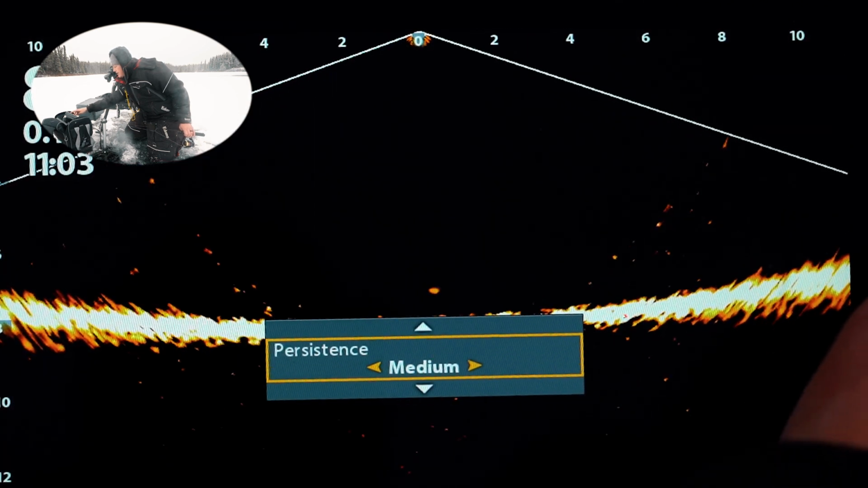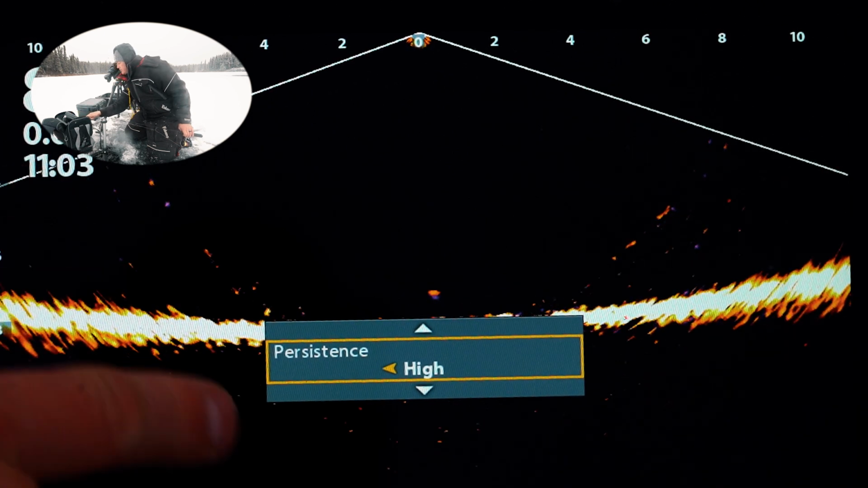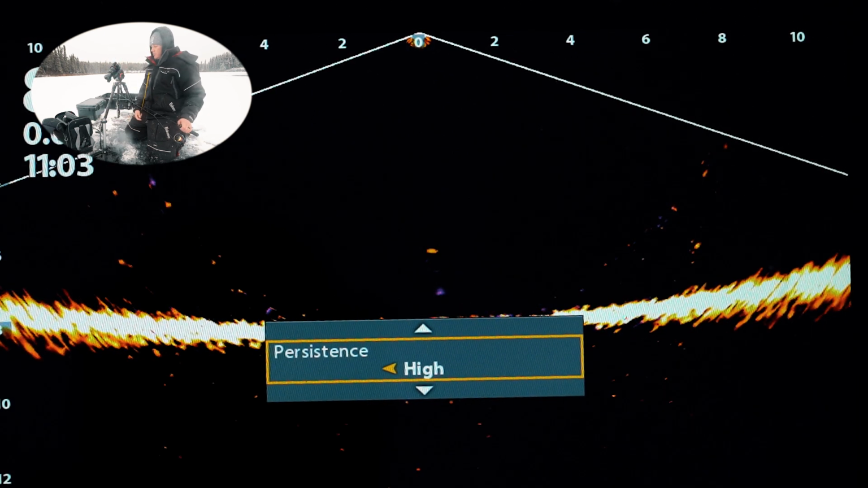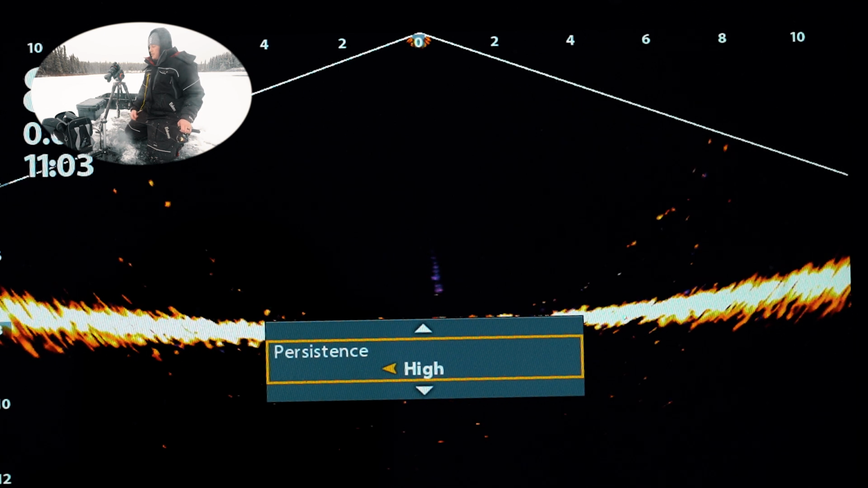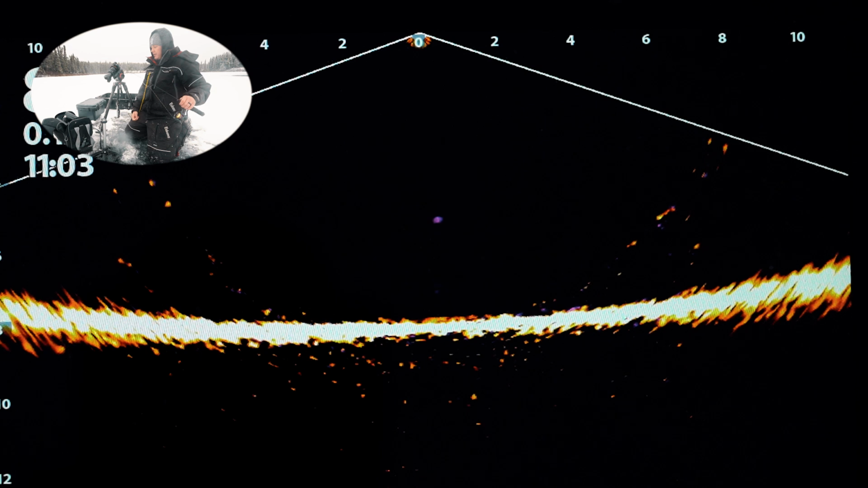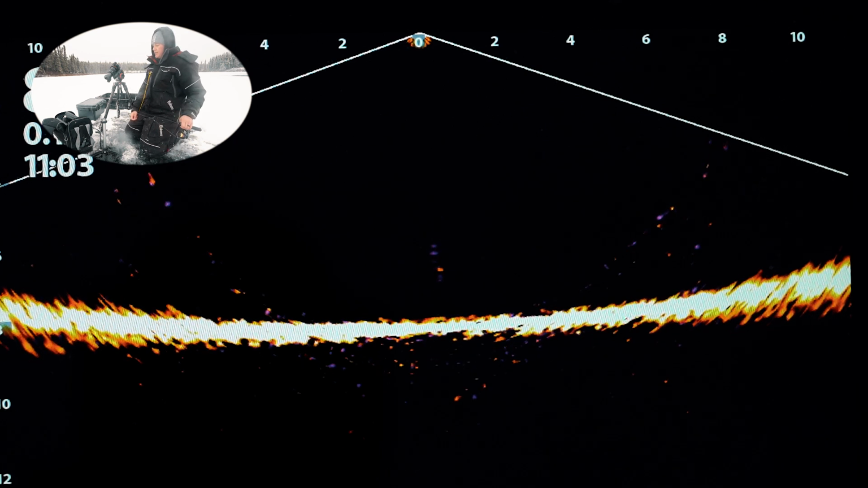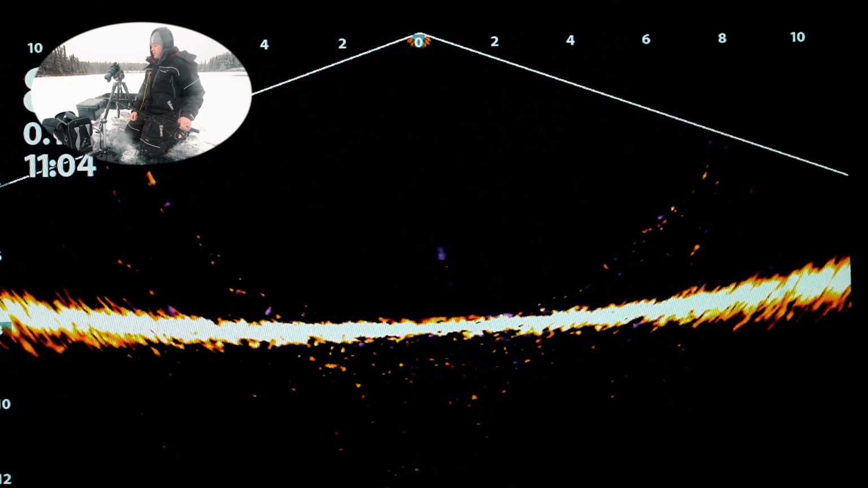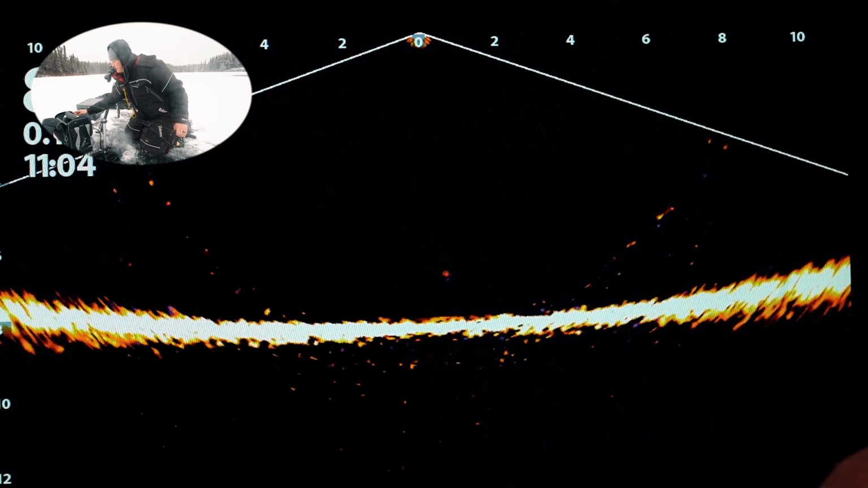Persistence. I don't know what persistence does. It kind of adds some purple to the edge there. It's kind of cool. I'm not sure exactly. Oh, that's cool. Persistence kind of shows history. So look at this. When I streak up or something, you can actually see that purple line behind. That's kind of cool. So you can see if a fish swam by and you weren't looking.